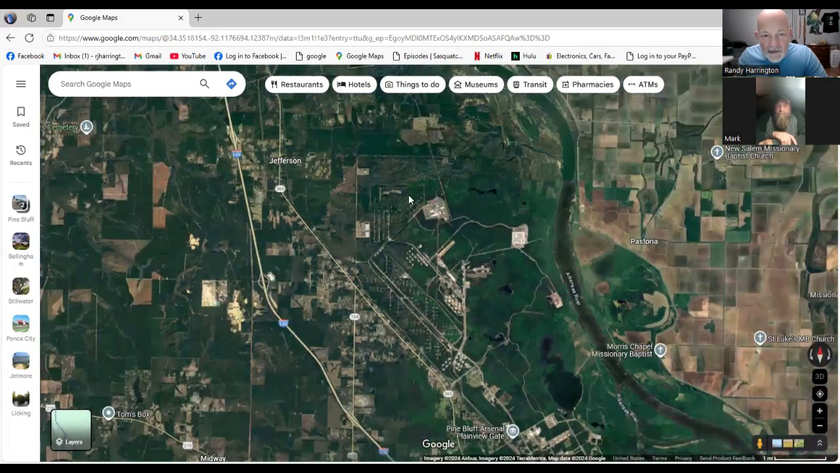It was heading in this direction, which is all open. Probably hardly half of this stuff that you see now was there. And so it could have been coming from this huge, vast area over here, and all it would have to do is cross a couple of roads and be done with it. And those roads at night are not busy at all. That's a really sleepy little place.